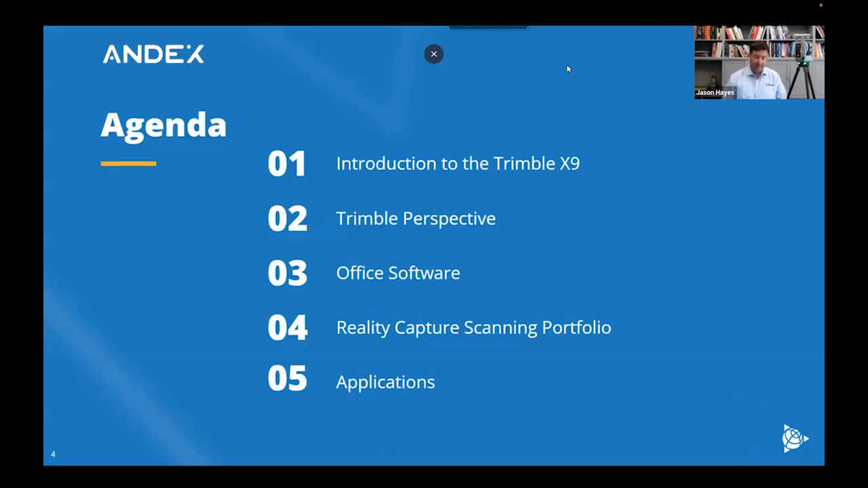As we look at the agenda, we'll start out with a quick introduction to the Trimble X9. Then we'll look at the Trimble Perspective software and how it relates to the X9. We'll take a look at the Office software and the workflows that we have. Then we'll take a look at the broader Trimble 3D laser scanning portfolio and where the X9 fits in that. And then we'll take a look at some of the applications.